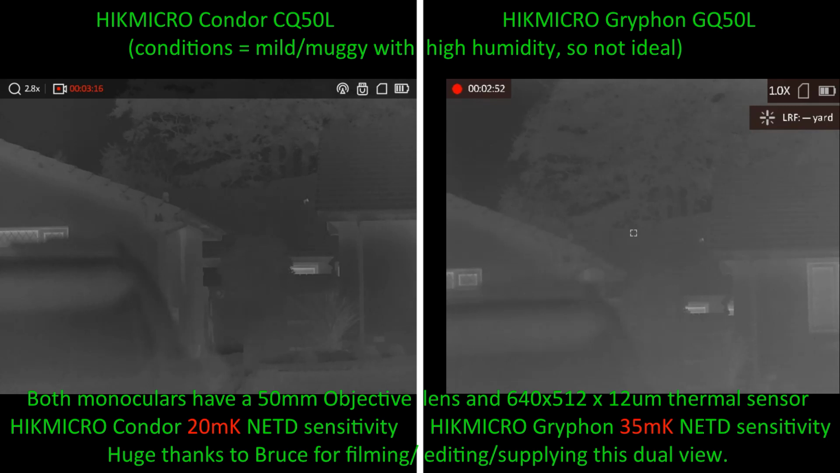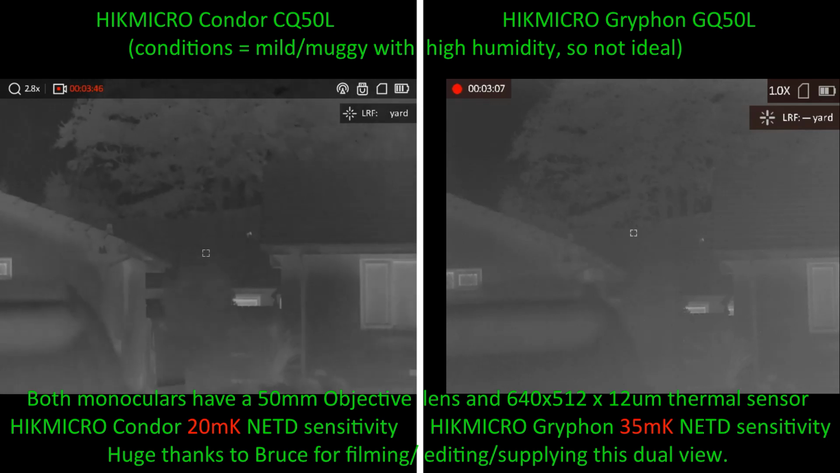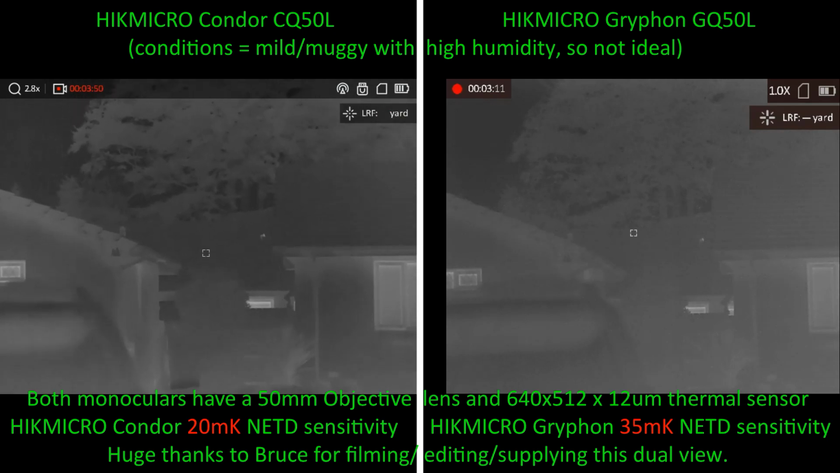Because of the way I've got this Condor mounted at the moment, and the fact that the rangefinder module is down near the bottom of the unit, I can't actually get any ranges with the thermal mounting on the plate here. I'm going to take it off the plate and do some ranges to let you see the rangefinder working. You can see it's working at 67, 69 yards,